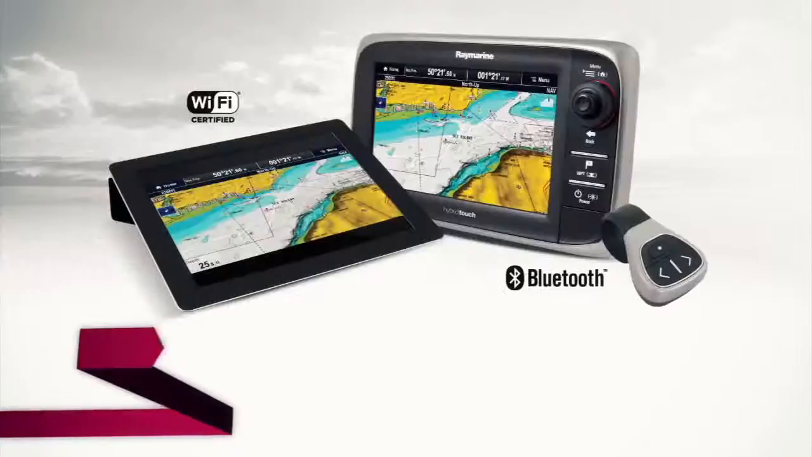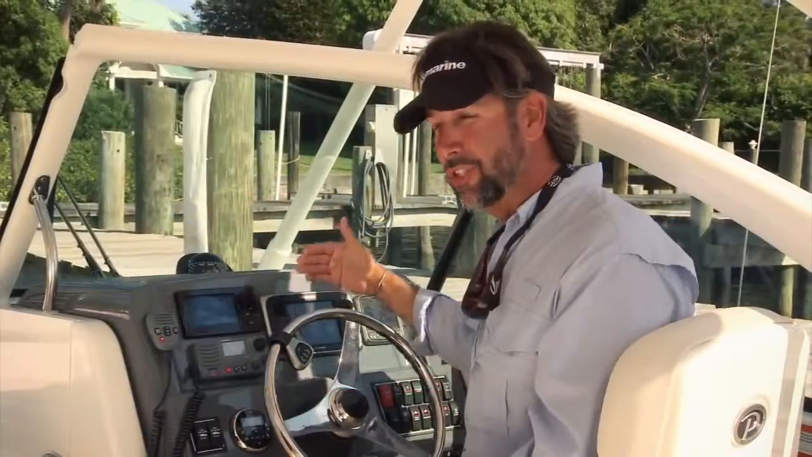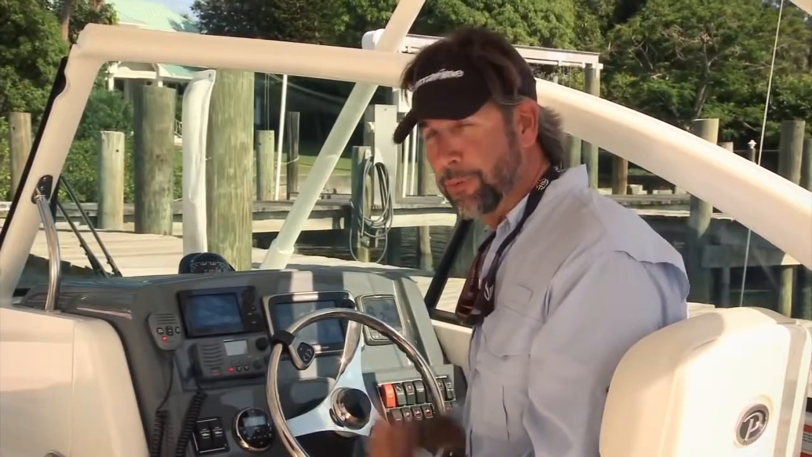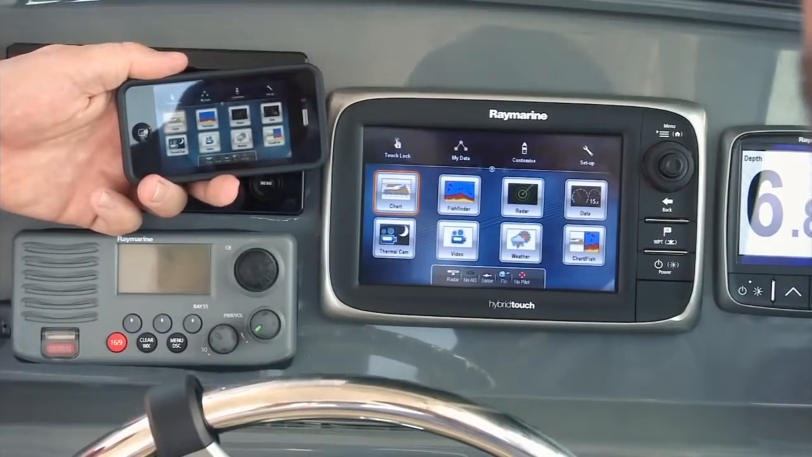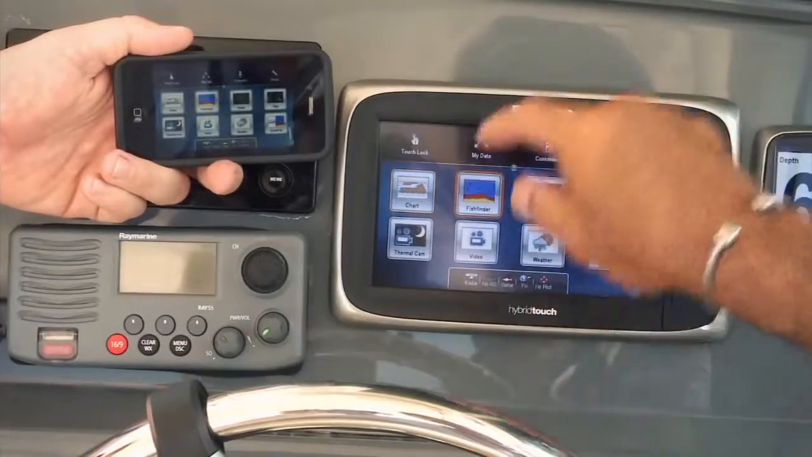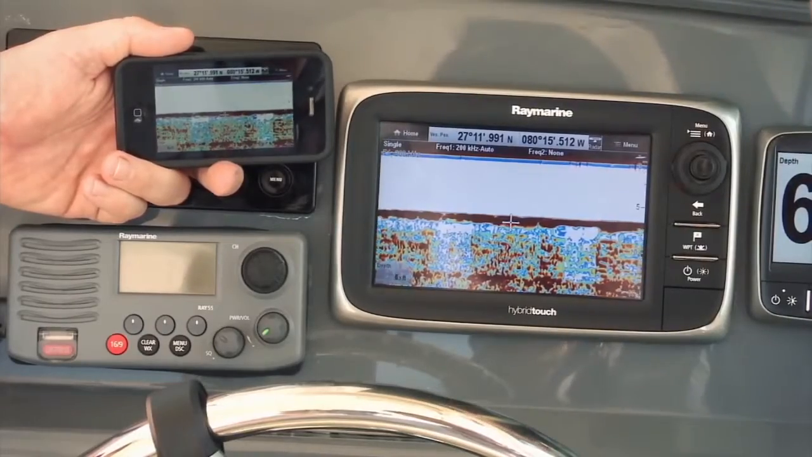Raymarine understands we live in a wireless world today. That's why they've built in Wi-Fi and Bluetooth technology into the brand new E7. It lets you do some really cool syncing between your iPhone and your iPad and your E7. If you have an iPhone, go grab the Raymarine app. It's free, really cool. With the Raymarine Viewer app, your iPhone or your iPad is transformed into an E7 repeater so you can see the E7 display from anywhere on board.